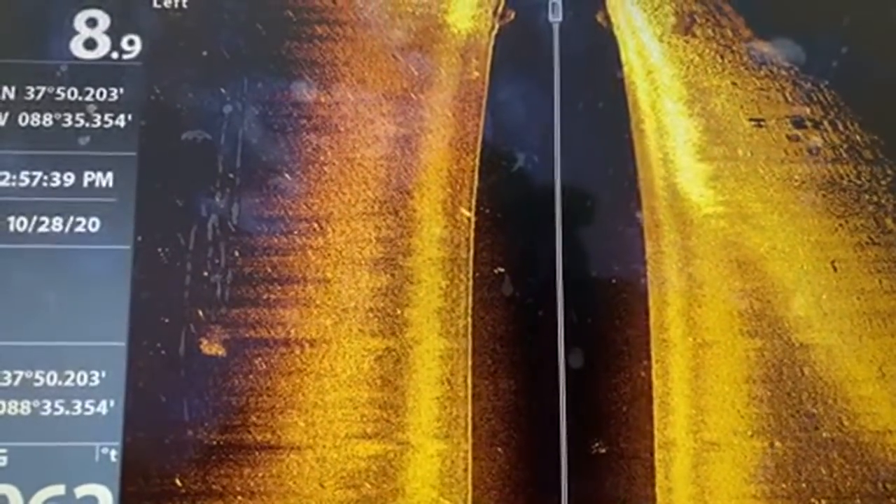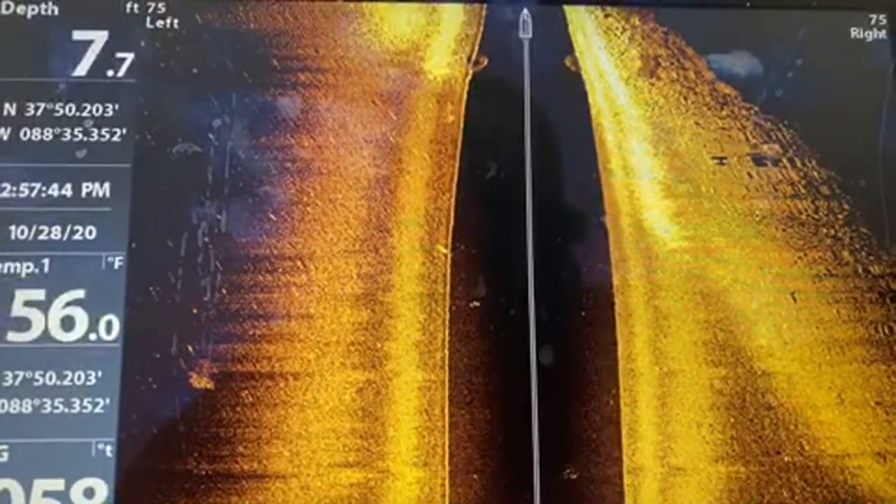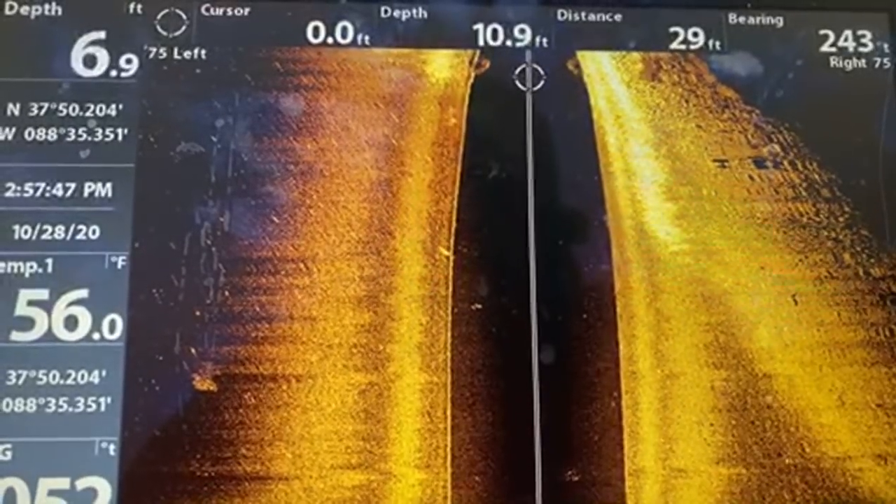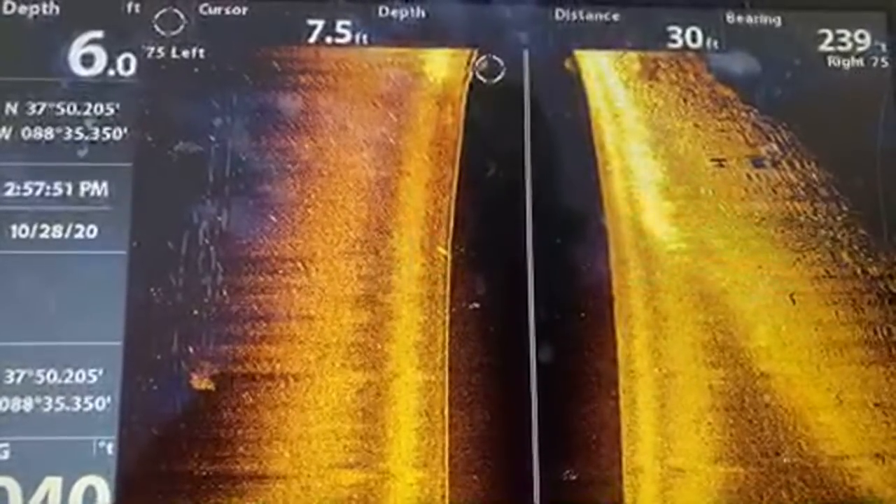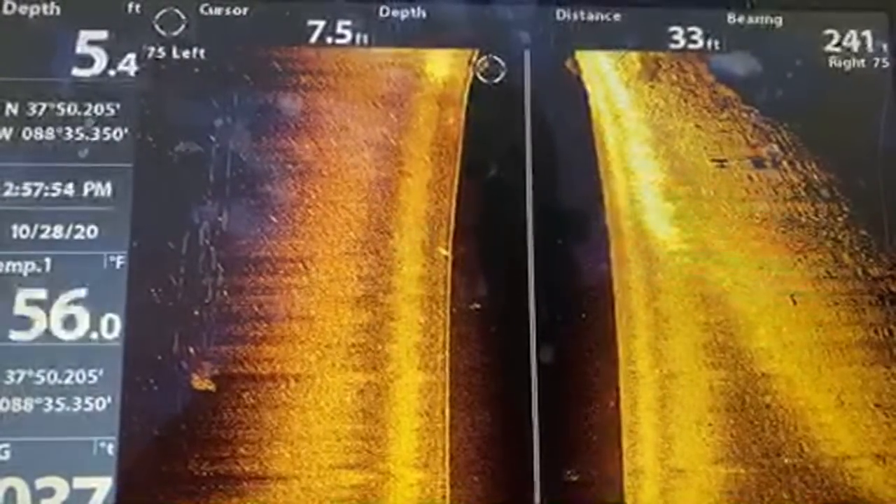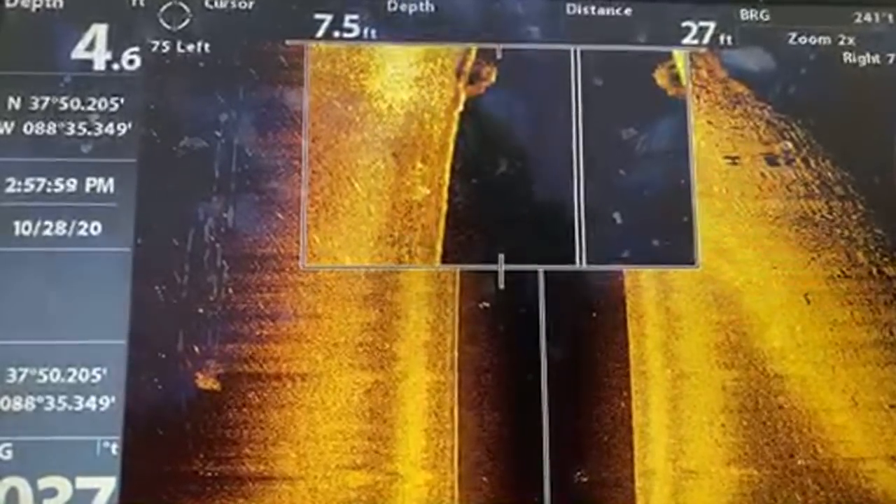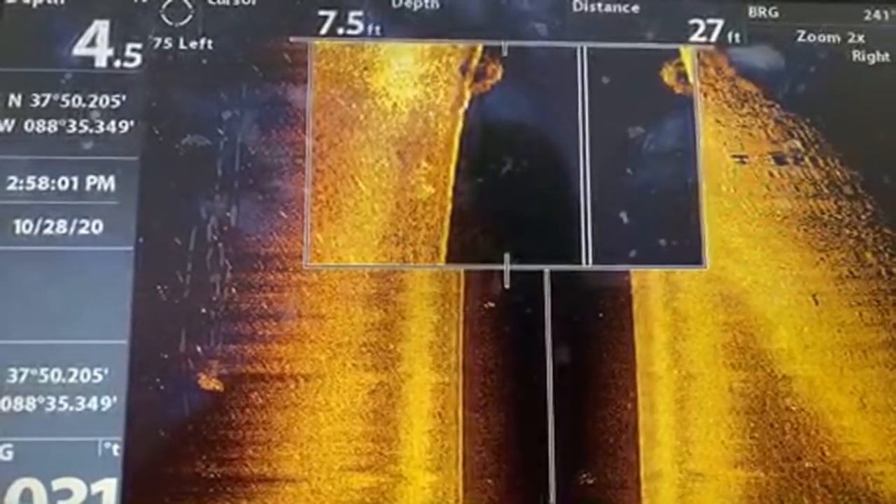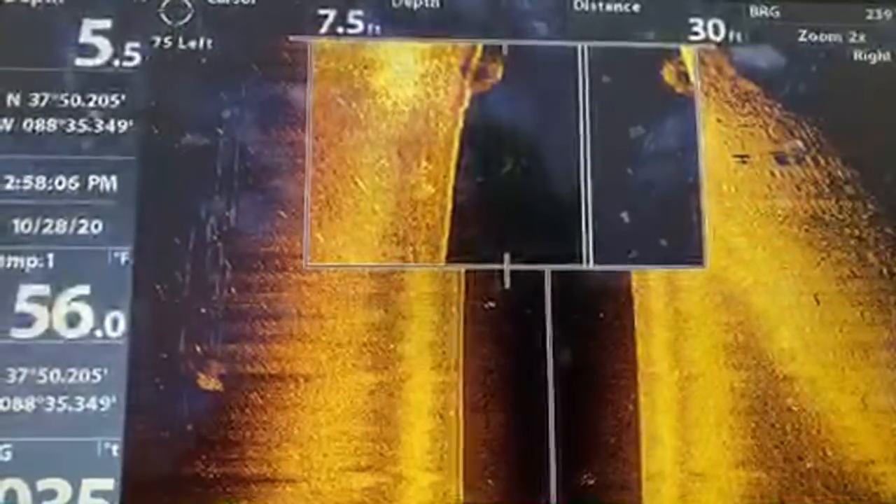Actually, I'm right over top of it. Oops. And we're at 7 foot of water. I actually went right over top of that sucker. What do you think? I'm thinking more along the lines of a big rock. Let me go back over it on the other side so I can show you what we seen, because what we seen looked like the back end of a vehicle.